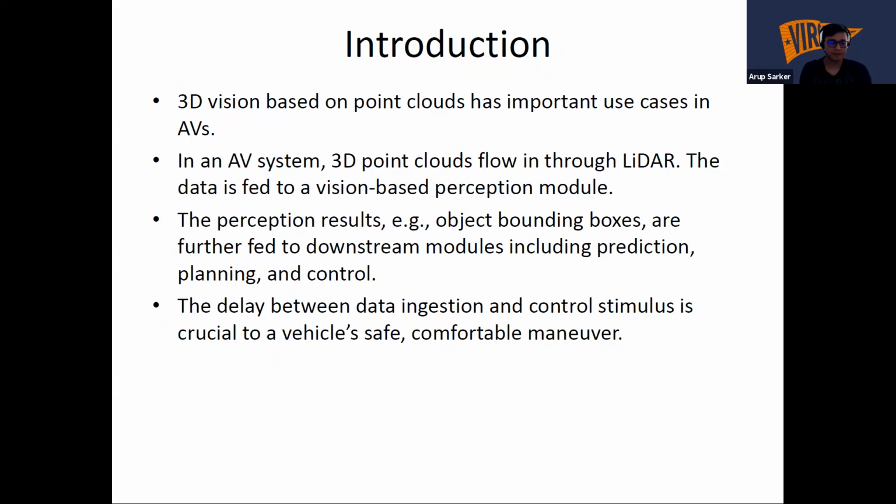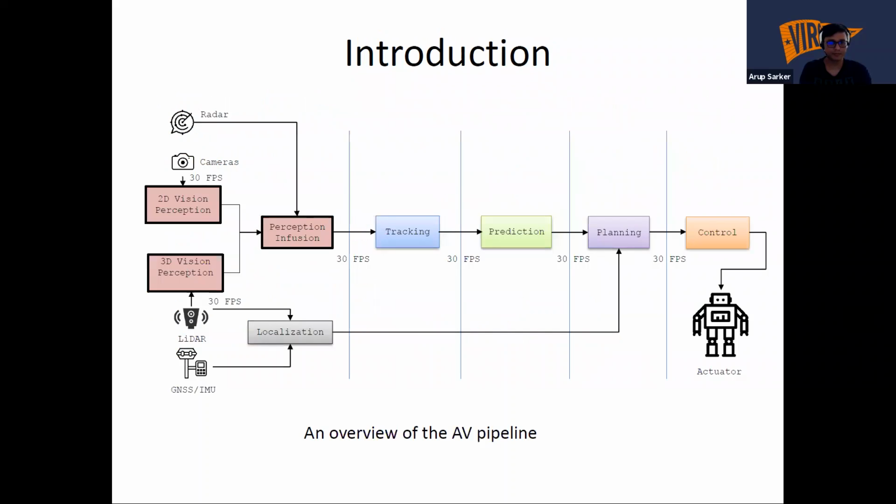So 3D vision is a very important part of autonomous vehicles. In 3D vision, 3D point clouds flow in through LiDAR. The data is fed to a vision-based perception module. The perception results, that is object bounding boxes, are further fed to downstream modules, including prediction, planning, and control. The delay between data ingestion and control stimulus is crucial to a vehicle's safe and comfortable maneuver.